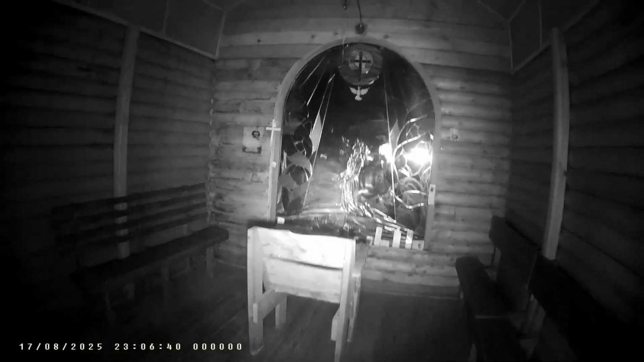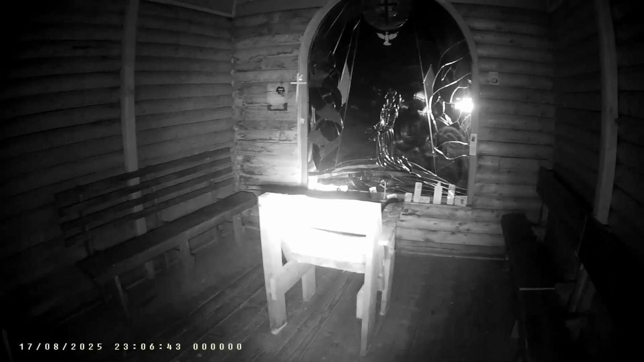There's these cards around the place. There must have been some sort of game or something that was being played around here. But oh, there's memorial cards everywhere.